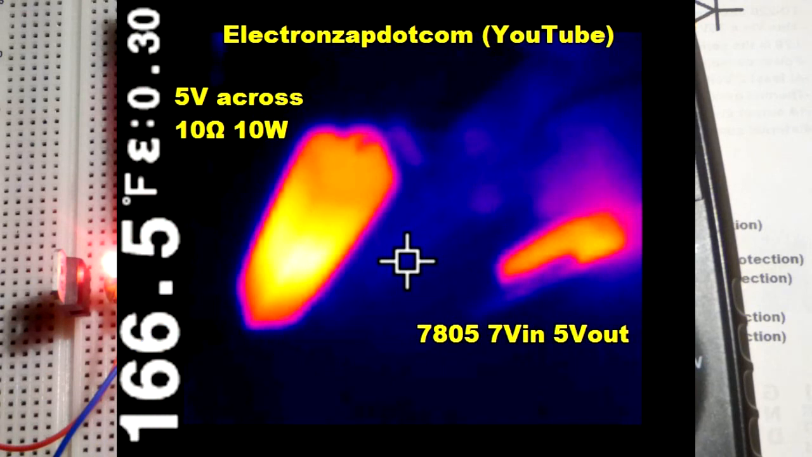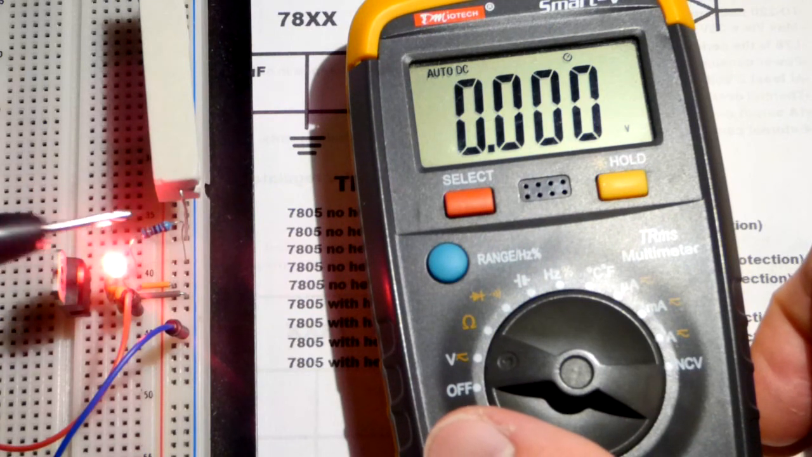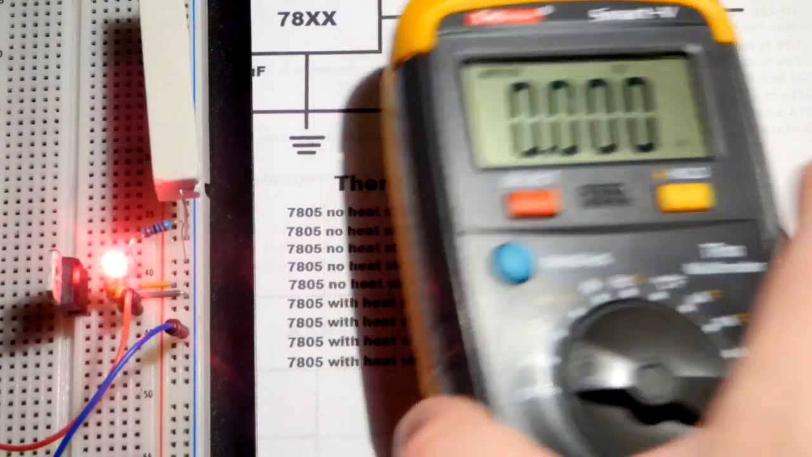So instead of continuously doing that, I'm mostly just going to show you the images I took already and added notes to them. And we can also get a sense of how much current is flowing from the LED. And so the LED and the resistor will light a certain amount based on the voltage across them.